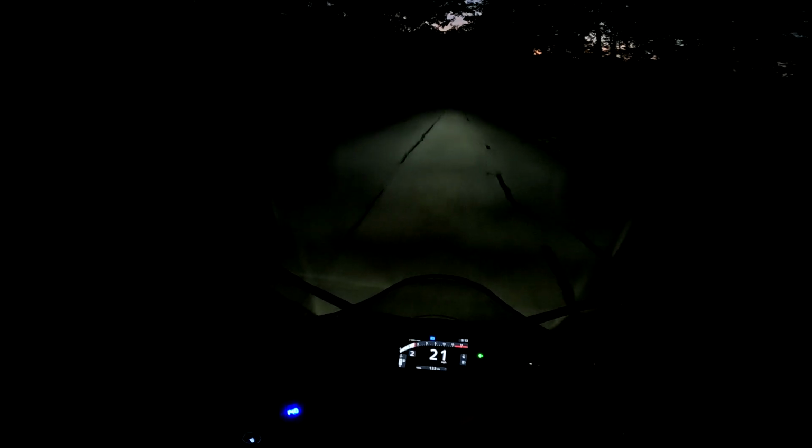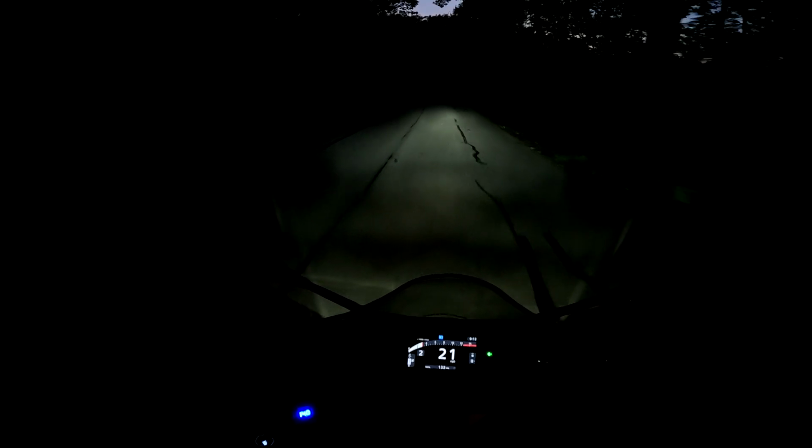This is a closed road. There's literally nobody here. It's private. Just a little disclaimer. I'm pretty impressed with the output of this headlight.